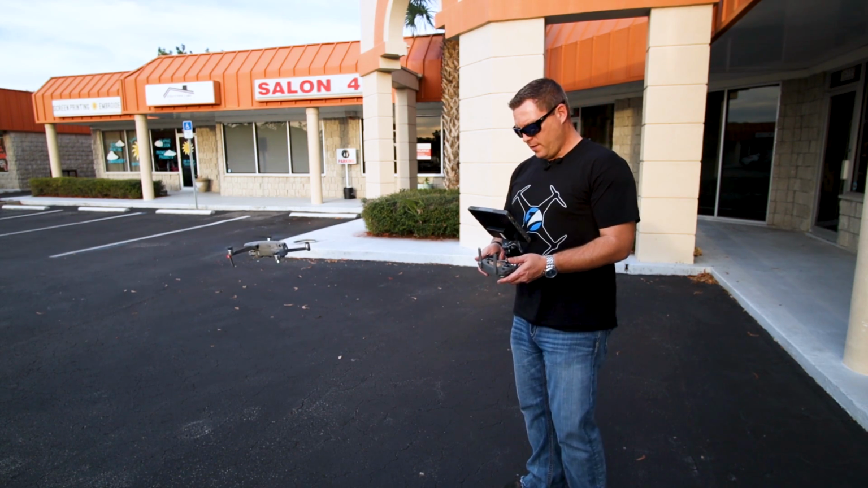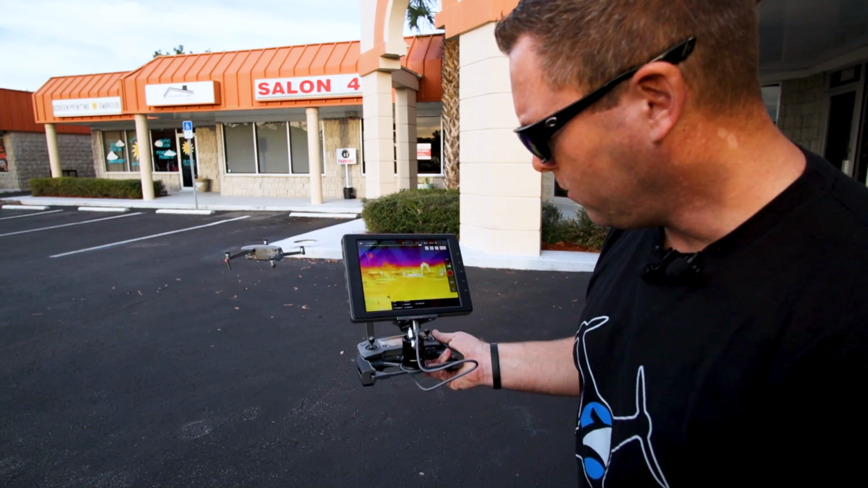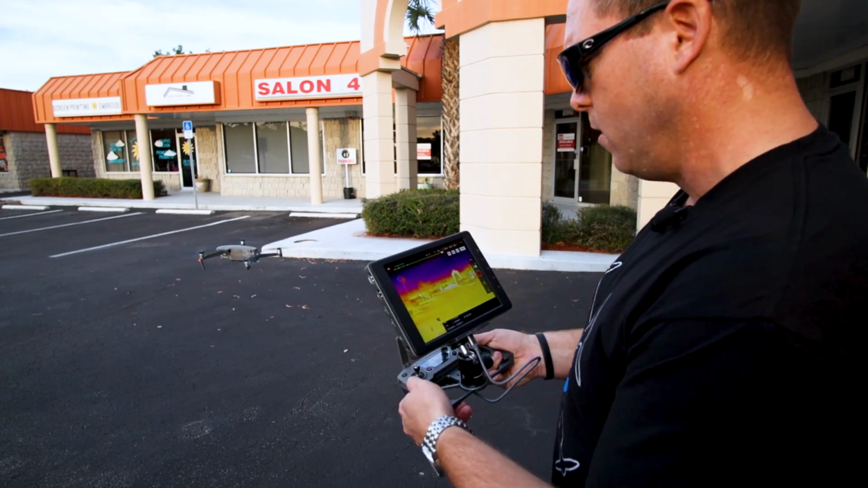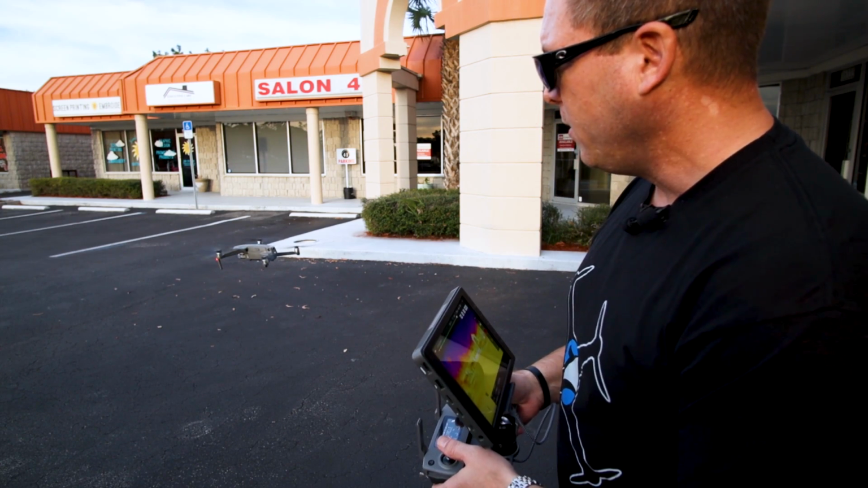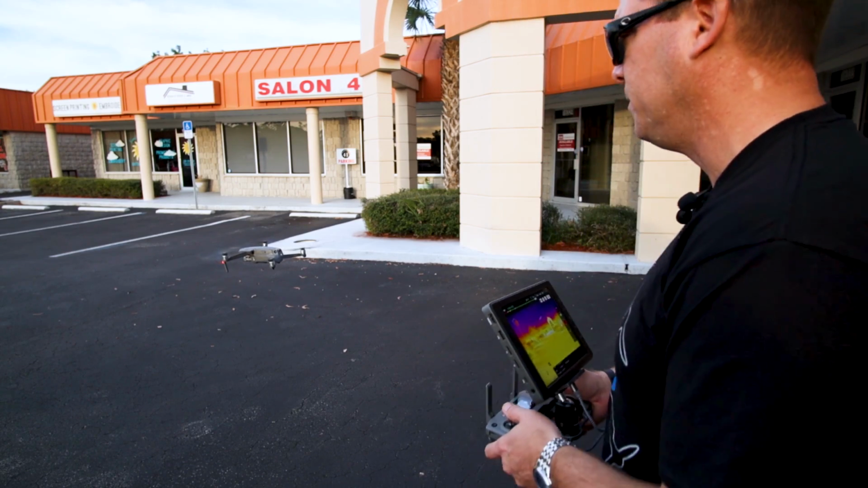So as you can see, that's absolutely no input whatsoever on any of the controls. And it's very windy today. It's probably 25 miles an hour. And this thing's jumping around a little bit due to the wind, but once the wind quits blowing, it's actually staying pretty solid.